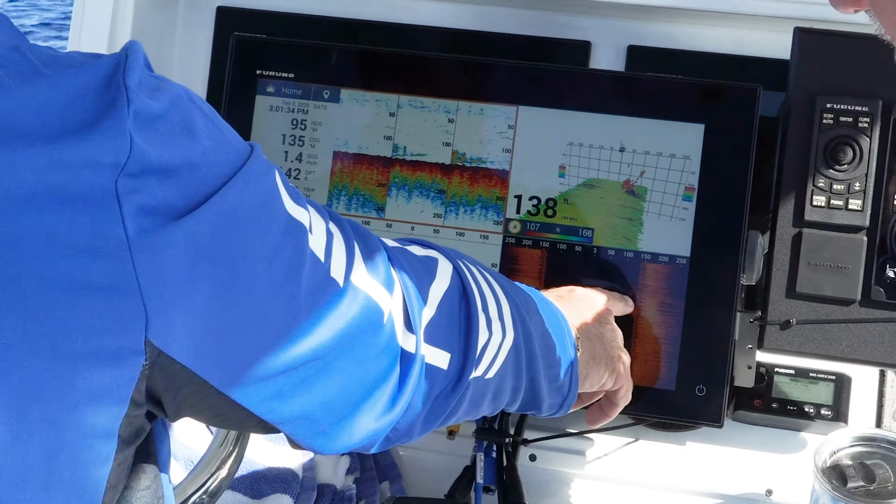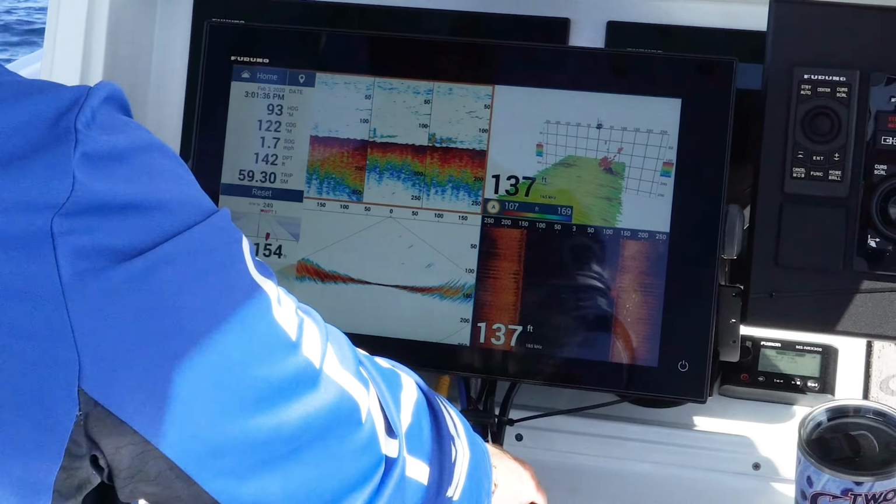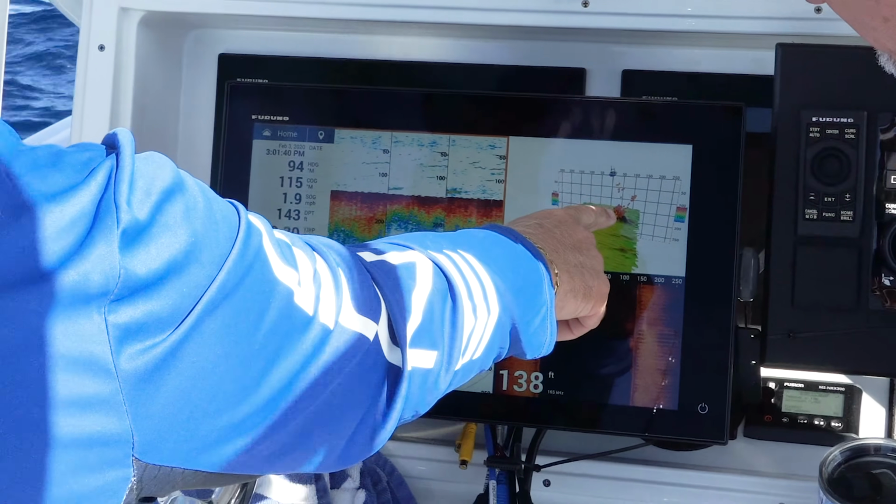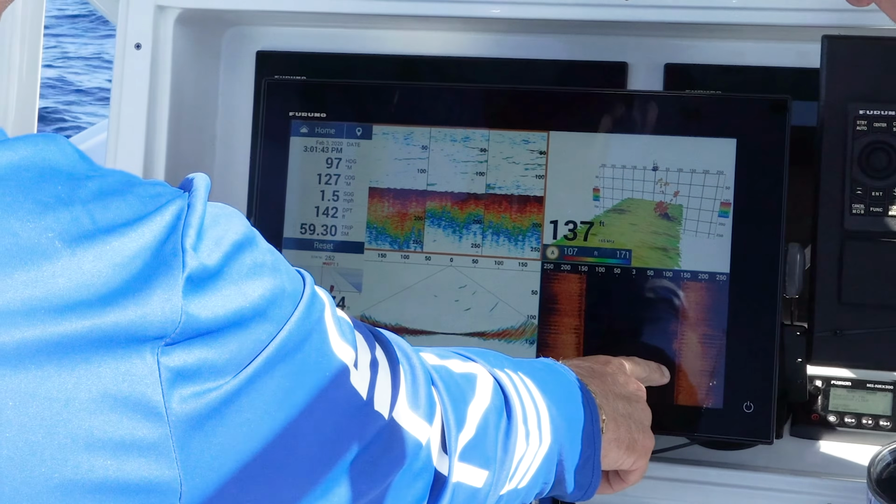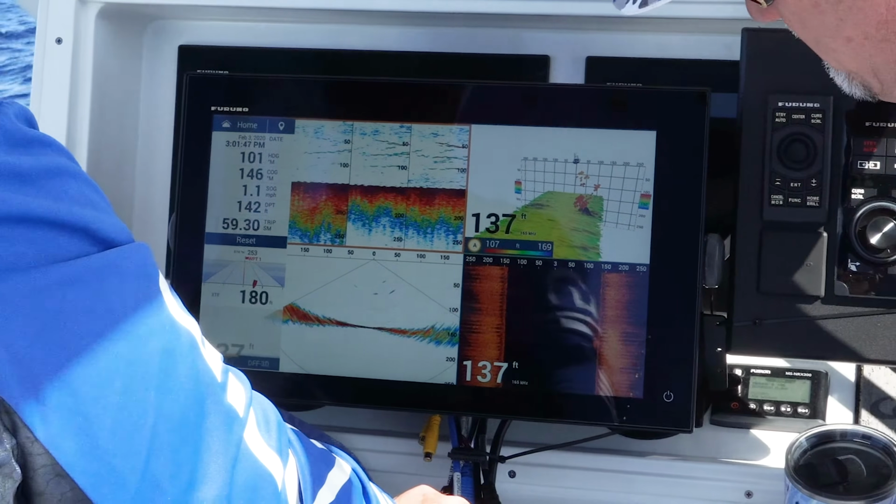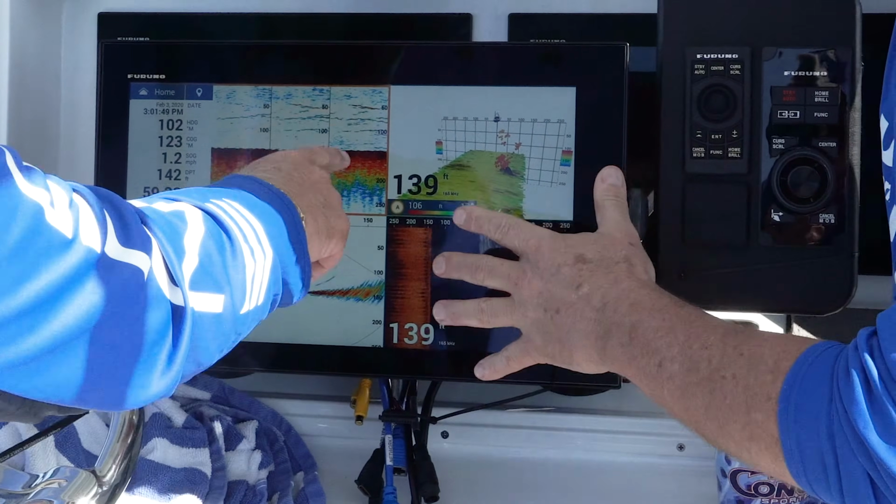All right, so right here, Eric, we're marking it up on our side scan Furuno sonar here, just like we are right here on the 3D machine. This is a great example that this thing is marking it up. So you can see it there, you can see it there. You see it in two places, yeah.